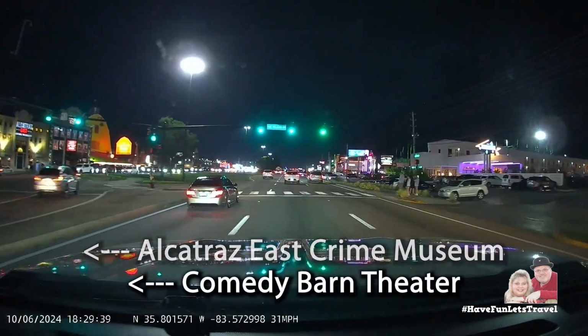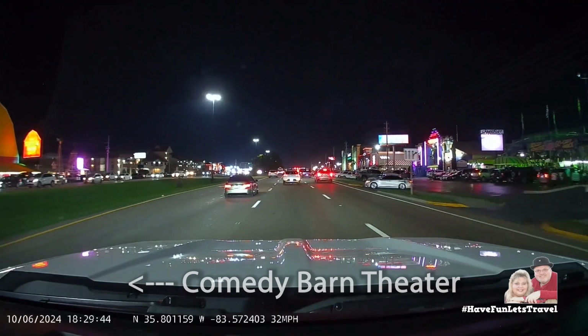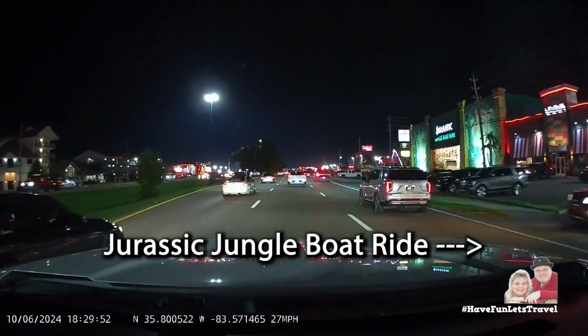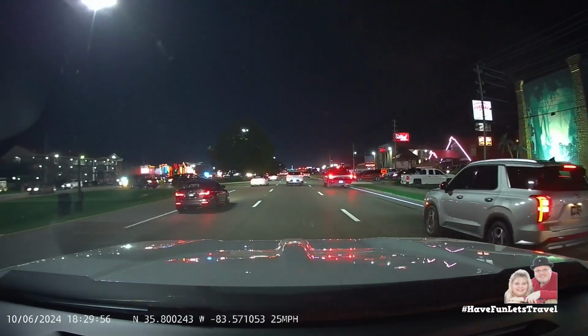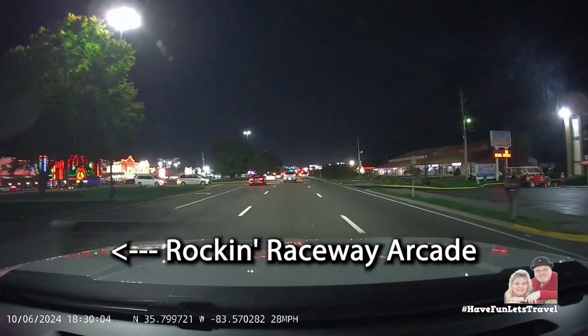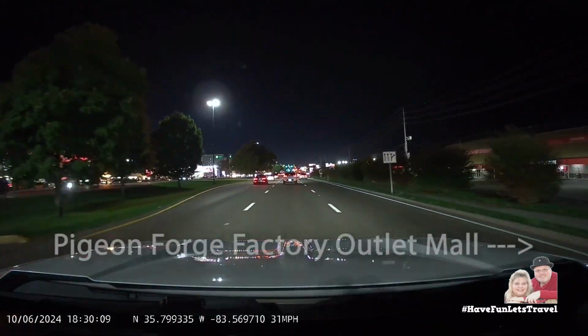Now I thought this was funny. A crime museum right next to a comedy barn? What do you think? This go-kart track and arcade looked like it was a lot of fun. Ladies, here's something for you.